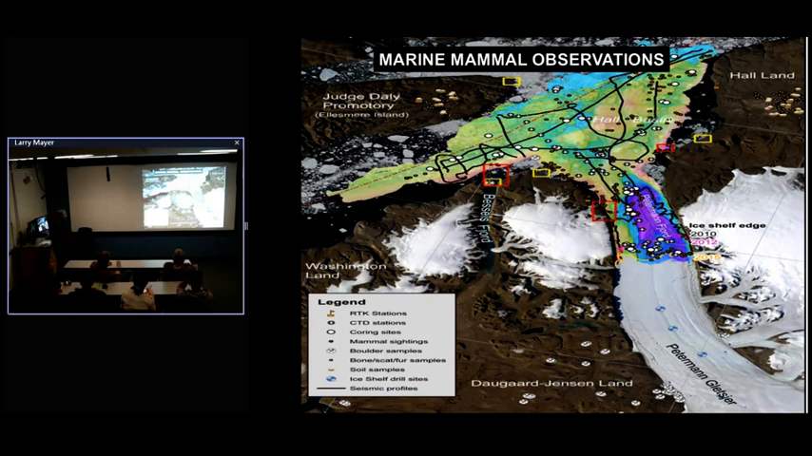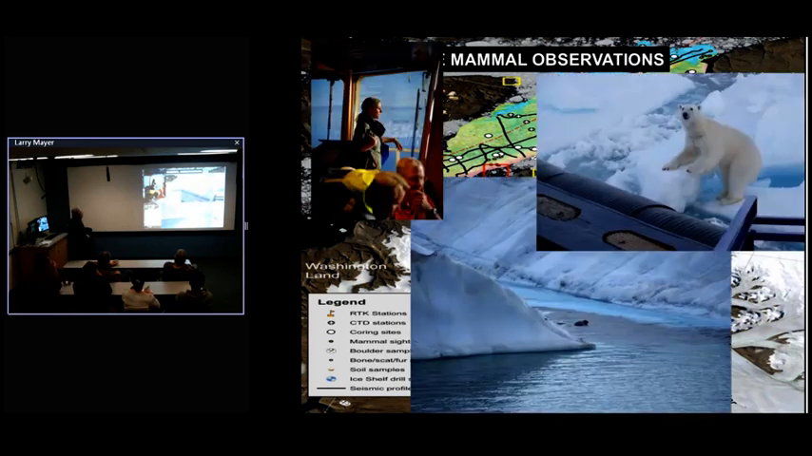Marine mammal observations, this started as a requirement, but we actually had a marine mammal observer who was really quite a good scientist, and this actually probably is going to lead to the first paper from the cruise in terms of the distribution of marine mammals. You can see all these little dots here, distribution of marine mammals, mostly seals, quite a few polar bears. The marine mammal observer, no Kevin.